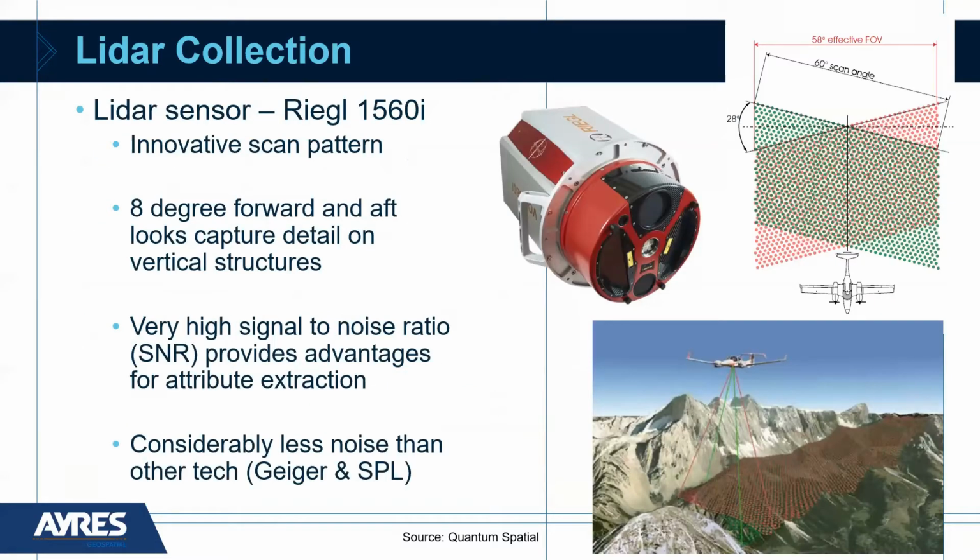Okay, so if we take a look then at what sort of technologies have allowed us to take on a project of this density across this large of an area, one of the things that comes to mind right away is the LiDAR sensor. So this is a Riegl VQ1560i sensor, and you're talking about a scan pattern, dual channel LiDAR sensor that has an 8-degree forward and aft comparison between the sensors.